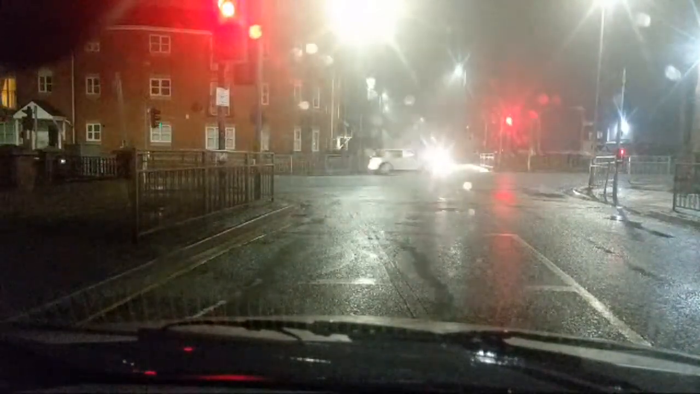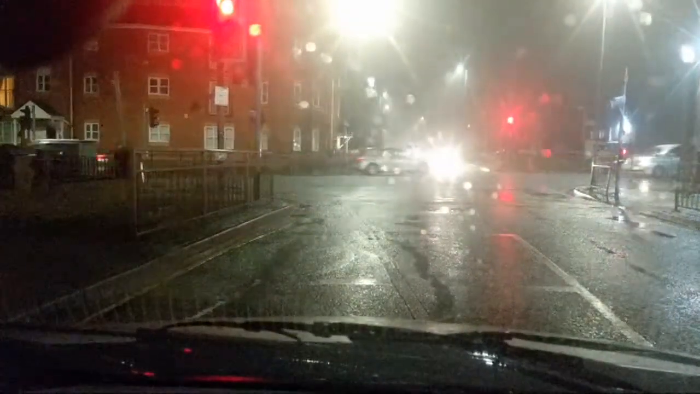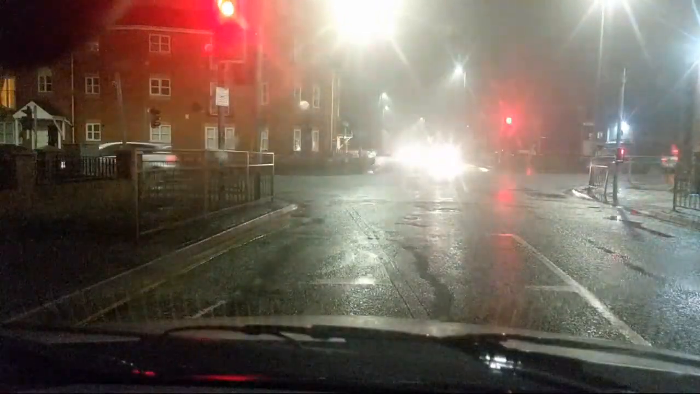Anyway, they've done a lot to improve this area. Driven down this road for the last 25, 30 years, and it was an area that you didn't even want to drive through at one point. But now they've knocked all the old stuff down and built some really nice properties. Which is very pleasant. You can't see it because of the rain, obviously. And that bright light, one bright light on that car. Thanks, mate.